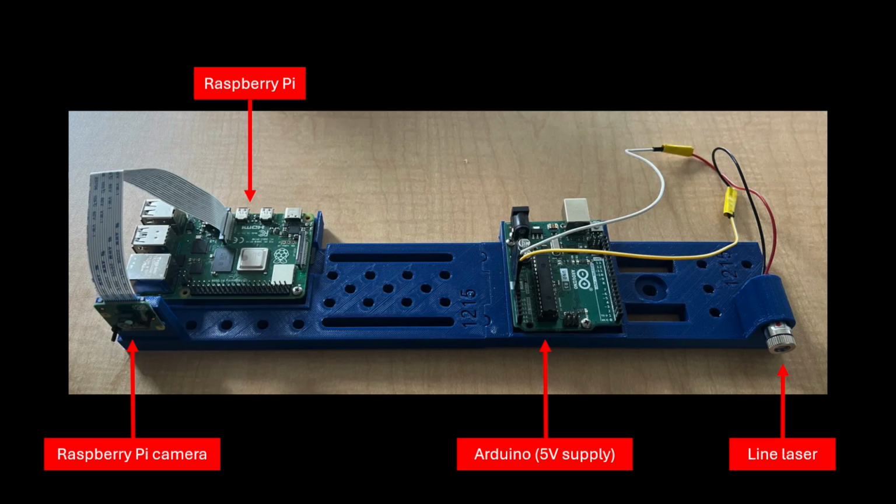The sensor base is 3D printed. The Raspberry Pi camera is mounted exactly 12 inches from the line laser. Near the laser are slots and a hole to attach the setup to a tripod during scanning.